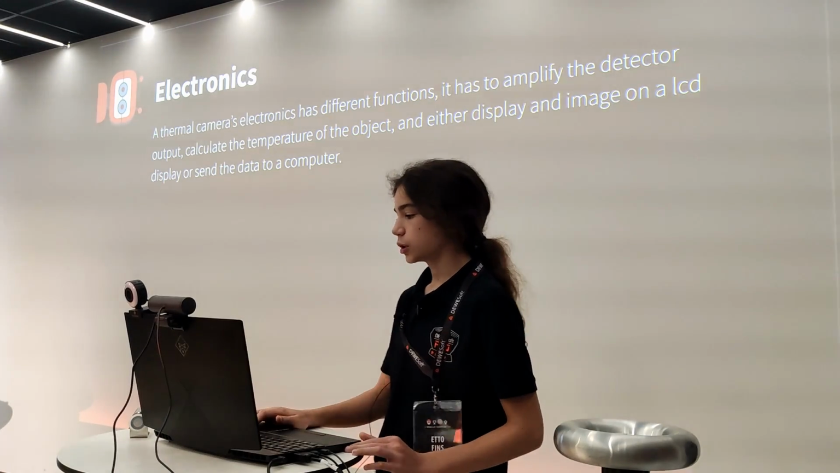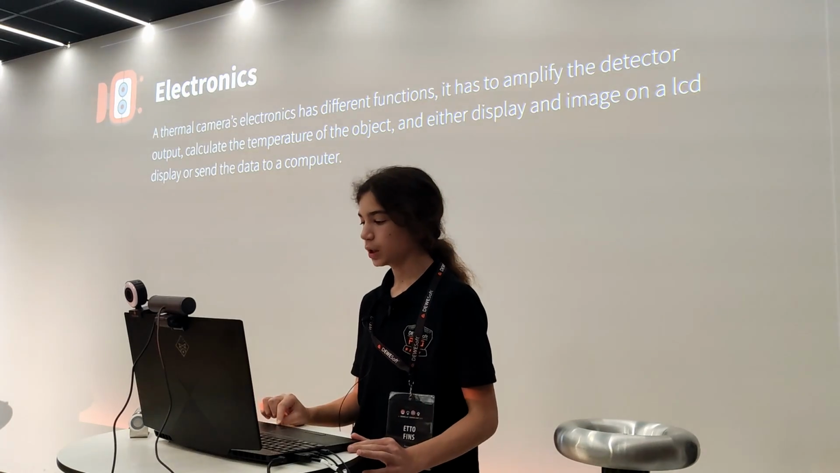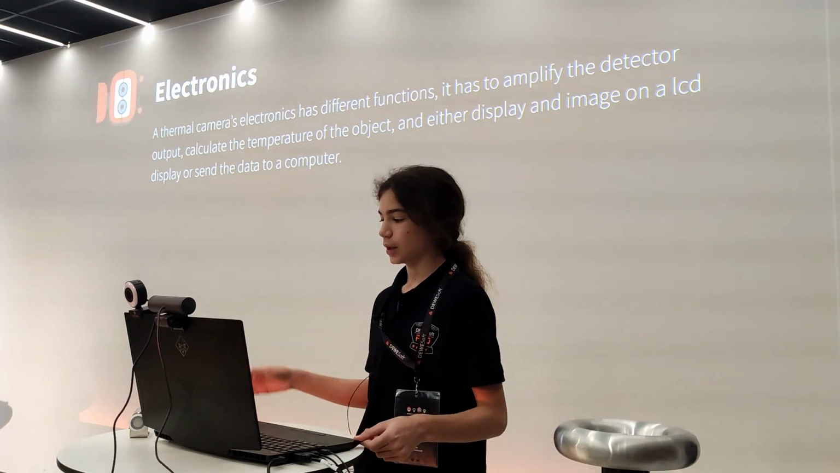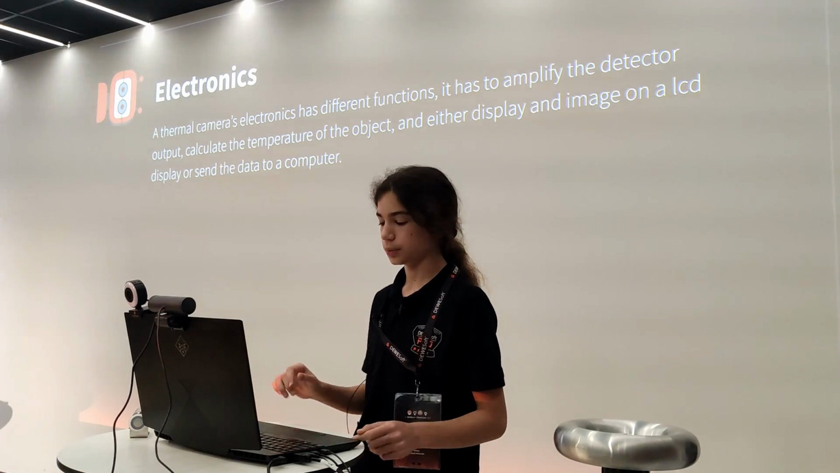Some thermal cameras, to reduce noise, are cooled down with liquid nitrogen or liquid helium, but this is usually for very expensive, high-quality cameras when the measurements need to be extremely precise.